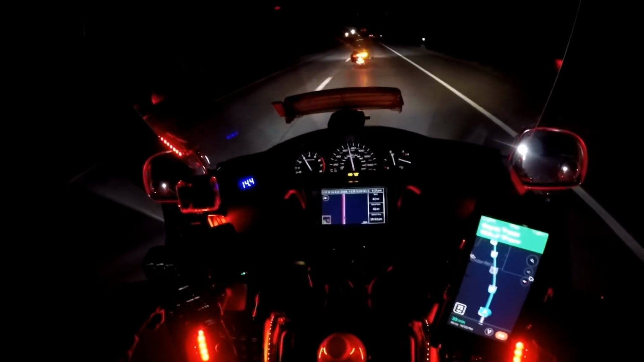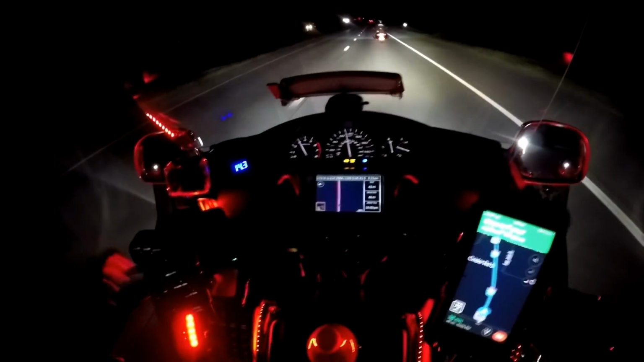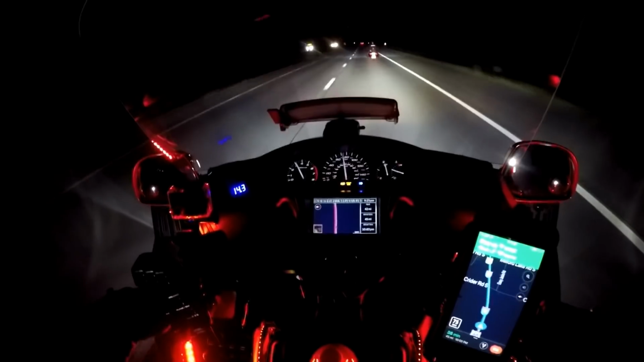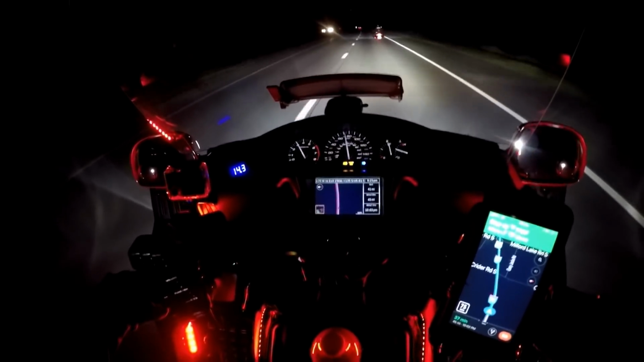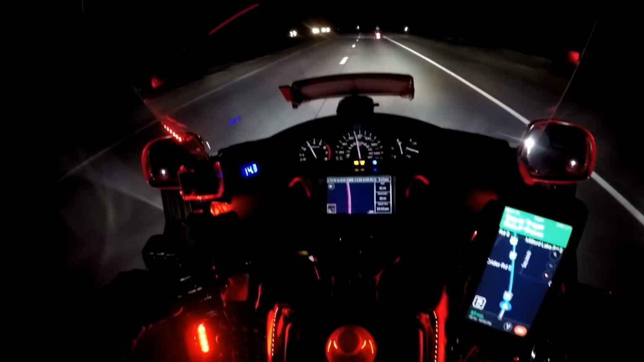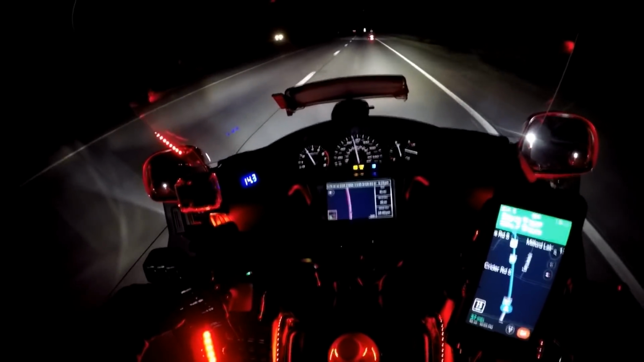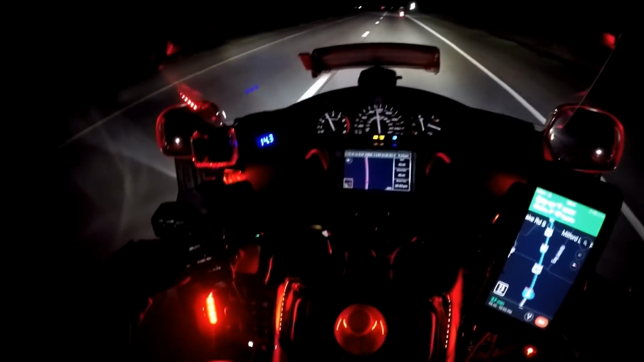Now I'm gonna turn my light on. Tell me if it's bright. Dang. Hey, that's Arrowhead Stadium, home of the Kansas City Chiefs. Just turned the lights on for you. Is that too bright or what? Look at all the bugs running past me. That's bright.